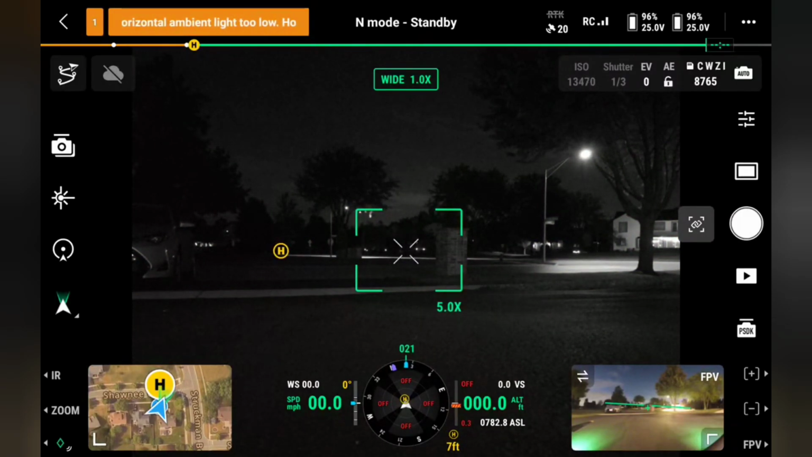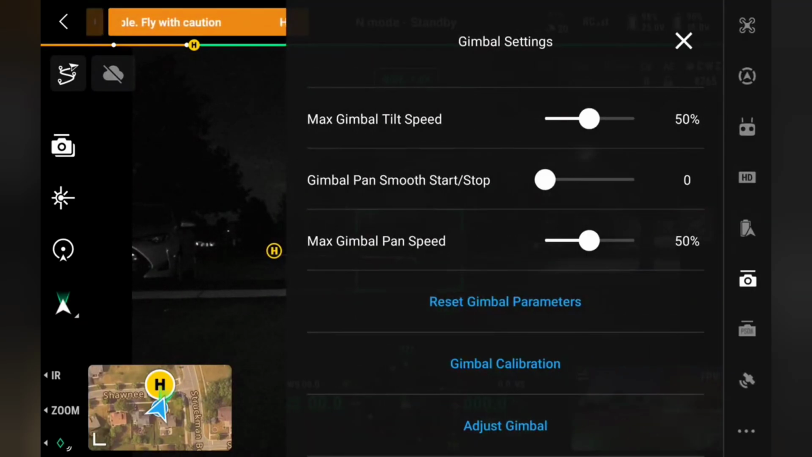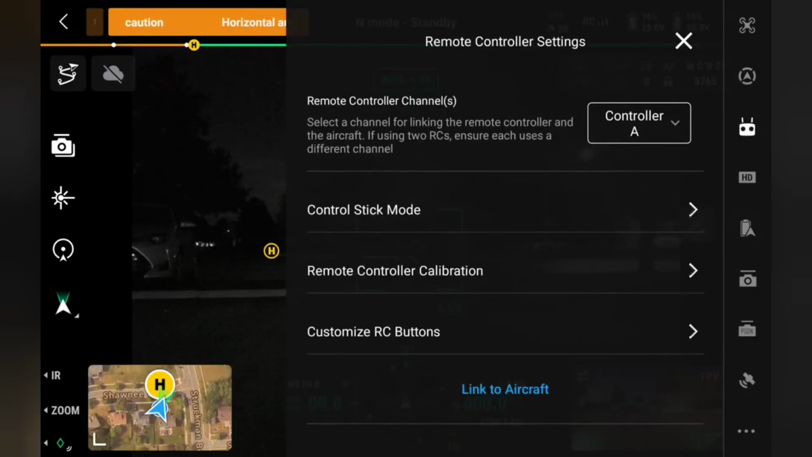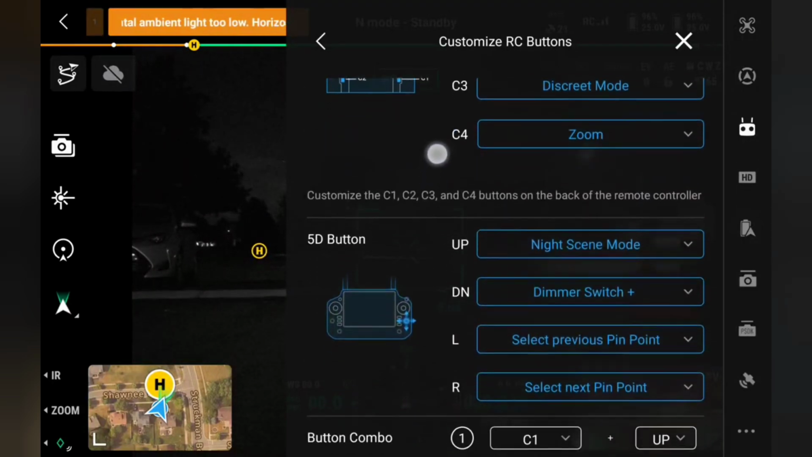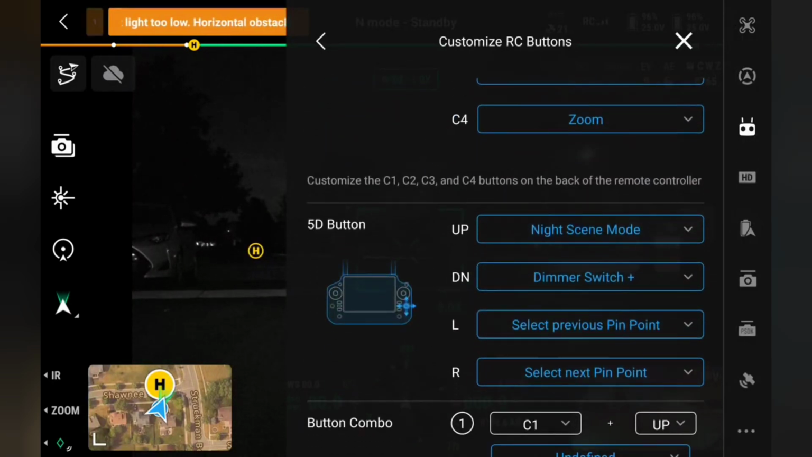The other thing I'm going to do is adjust the buttons. It has me do this each time. So I'm going to go to the controllers, customize the RC buttons, and right now it says dimmer switch plus.